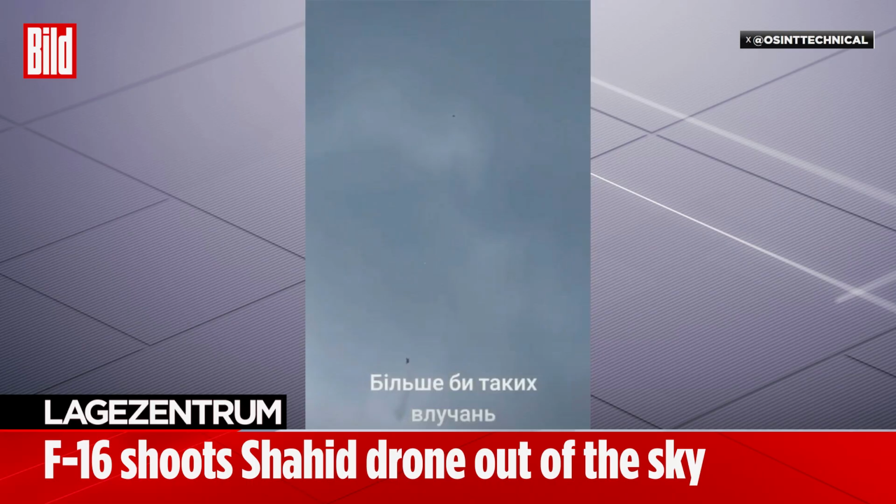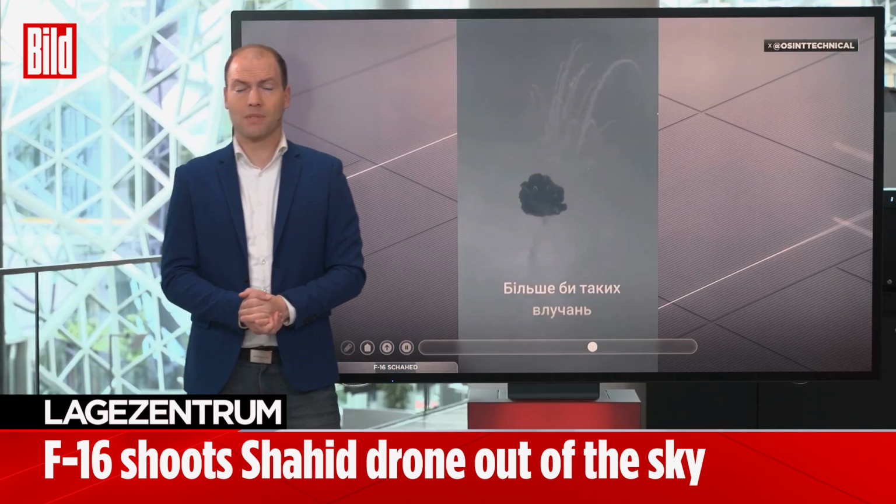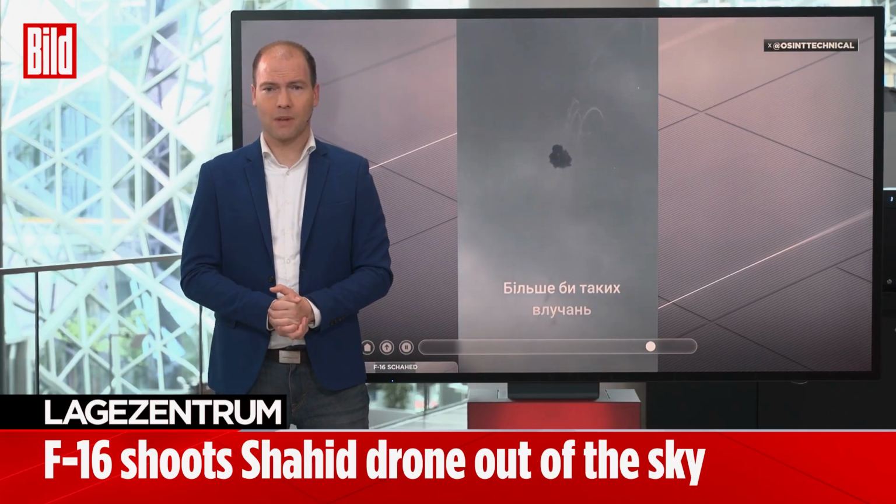I hope you can see that back here. So you can kind of spot the ejection there, I think, the missile as it's just flying. And just seconds later, the massive explosion here in the sky. That means the Sidewinder missile strikes the Shahed drone, the F-16 pulls away, and thus a major part of the threat from this drone is effectively neutralized, with the exception of the falling debris, has now been successfully averted.